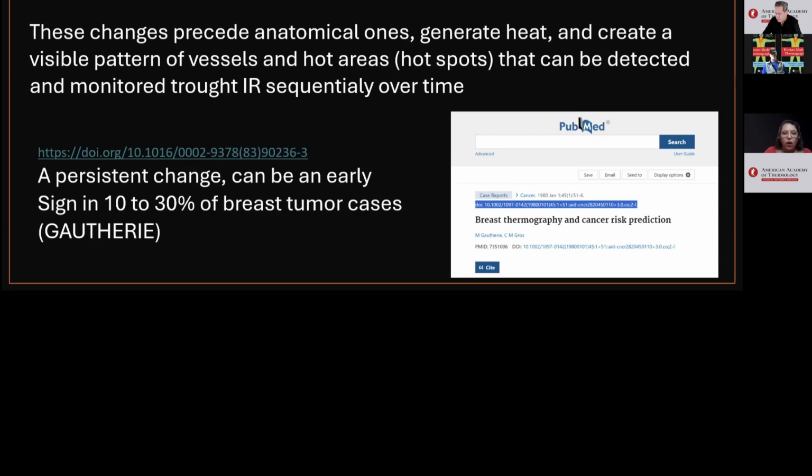The presence of a tumor, angiogenesis, inflammation, and endocrine changes modify the temperature by increasing metabolism and altering the vascularization of the breasts.